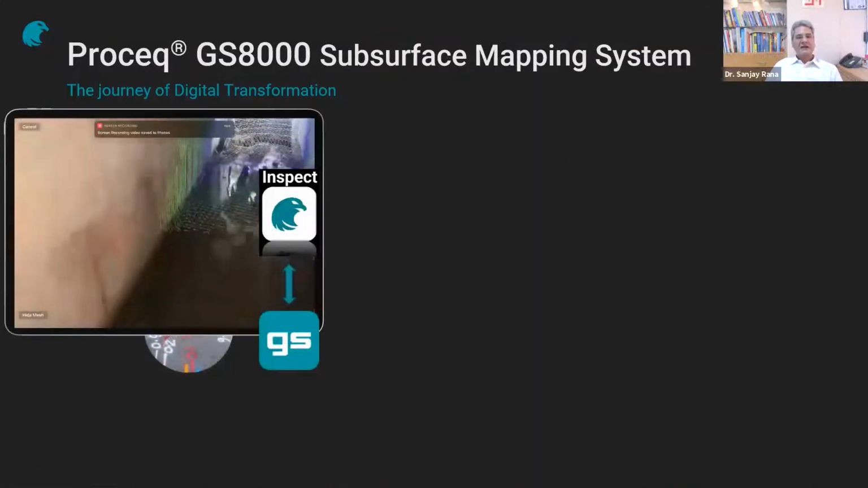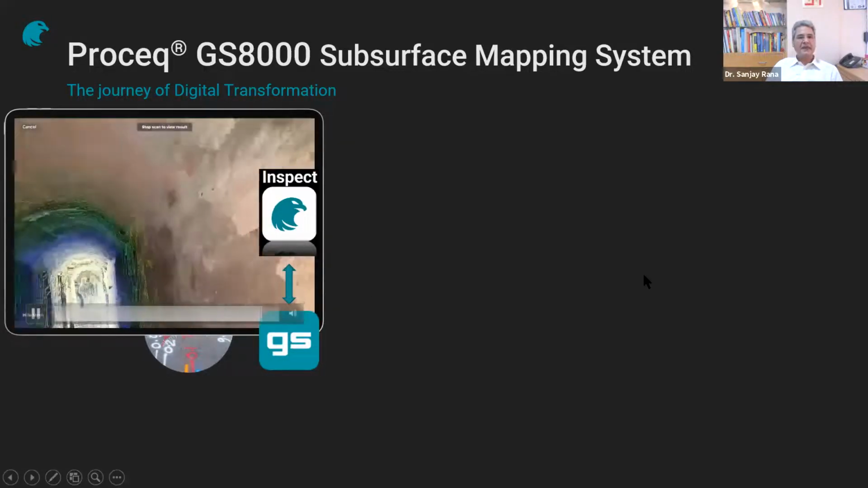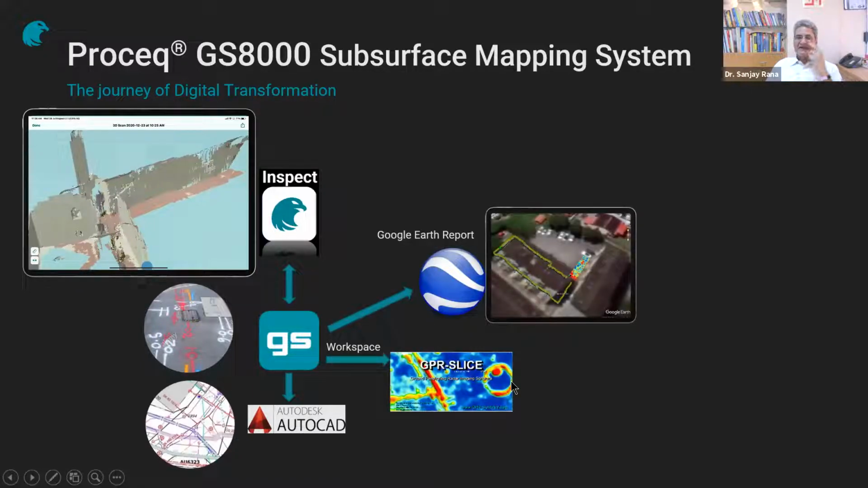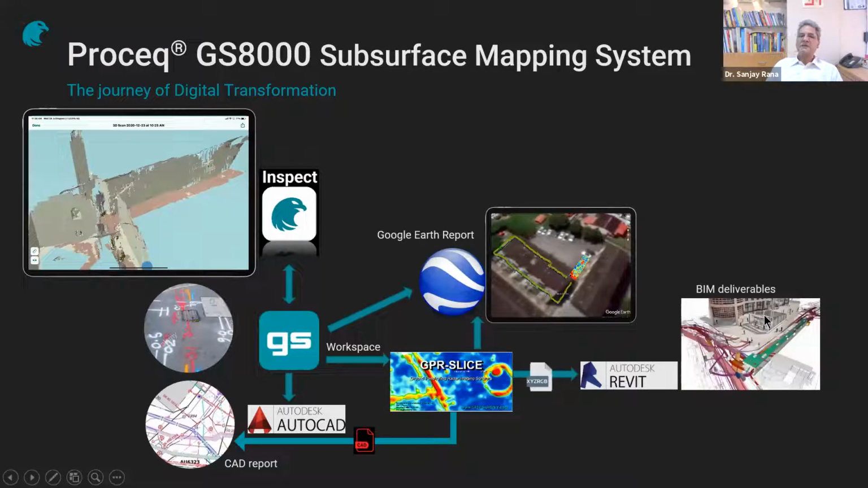So the journey of digital transformation, if we talk about it: this is the complete data which is being taken, and then it is shared with Inspect, can go to Autodesk, Google Earth Report, and then GPR Slice for further processing if required. And ultimately, you can have the complete BIM deliverables in real 3D. And as I'm told, the new ASCE 38-02, which has been revised, is referring to BIM deliverables as part of the SUE report. So this entire digital transformation makes that happen.